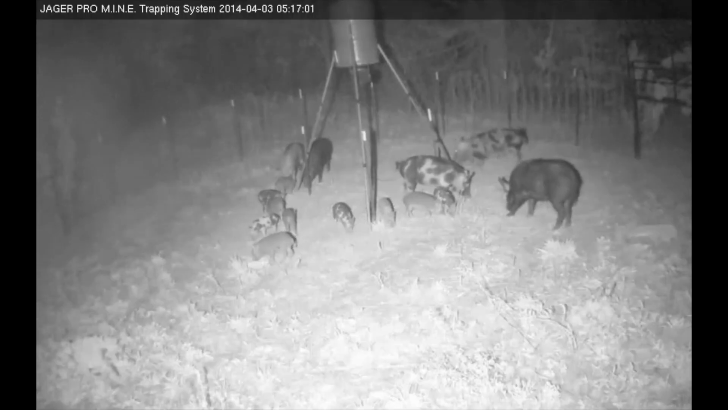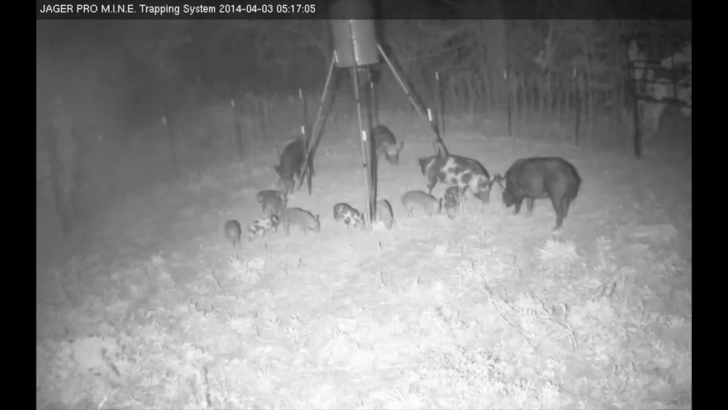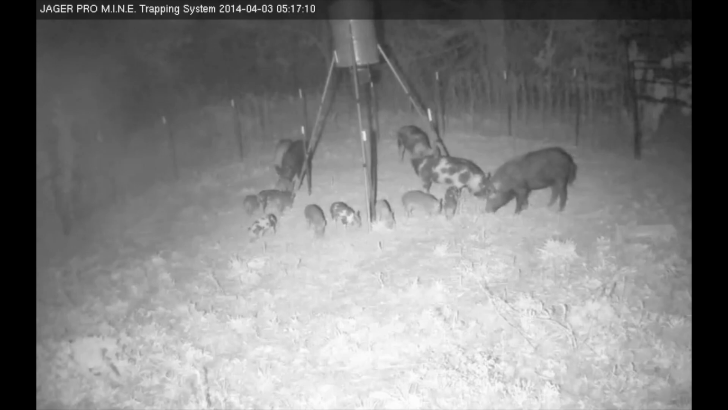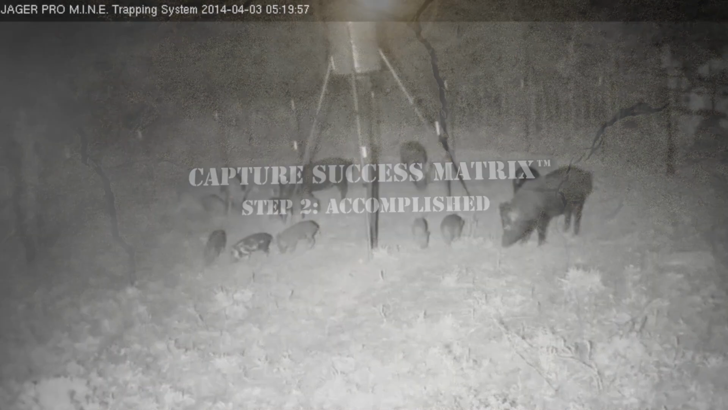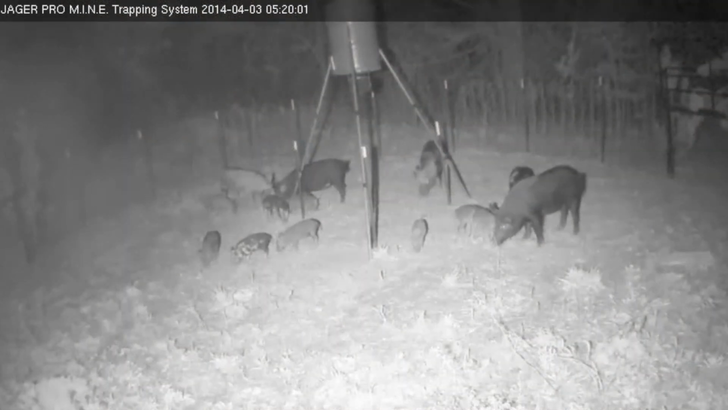All 15 targets are feeding contentedly the next morning at 5:17 on 3 April. There are no other adults outside the enclosure. Using the JAGER PRO mobile app, Josh drops both gates.